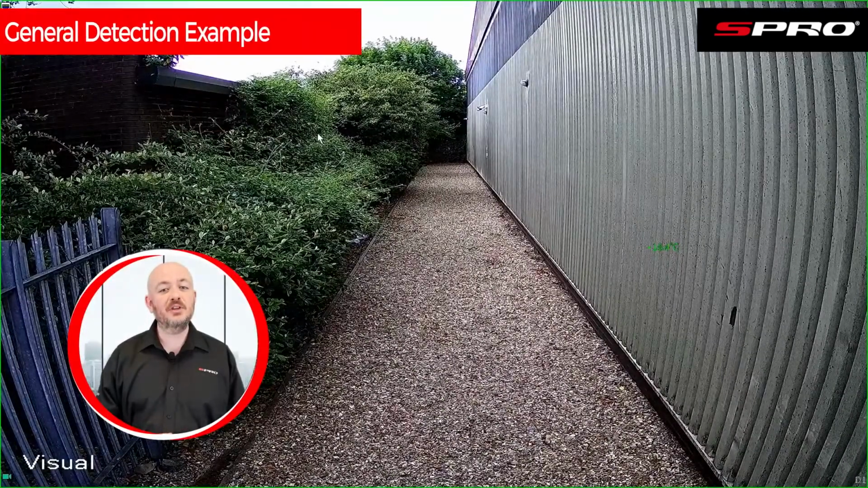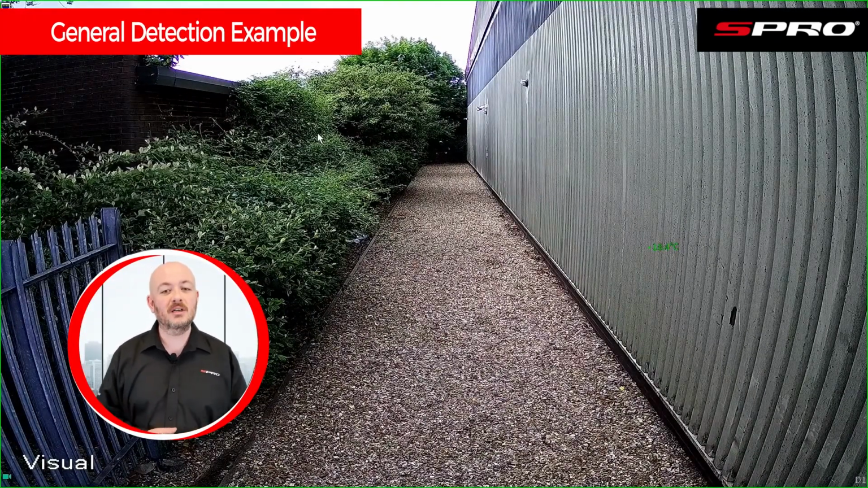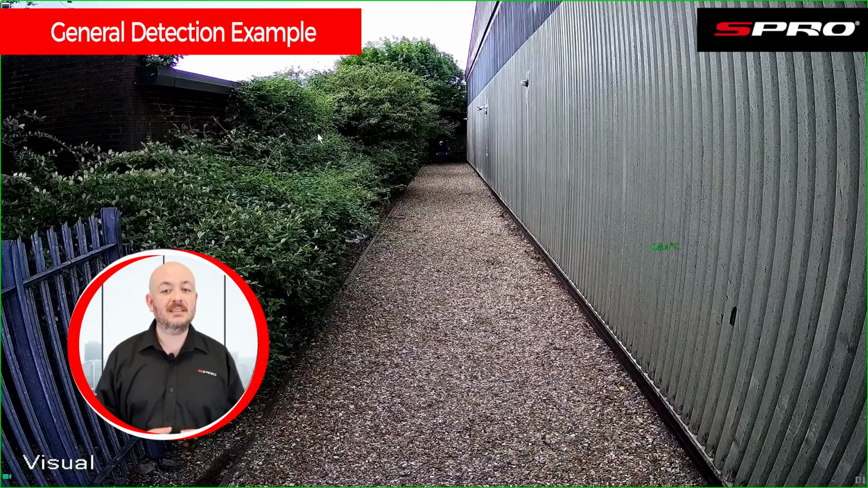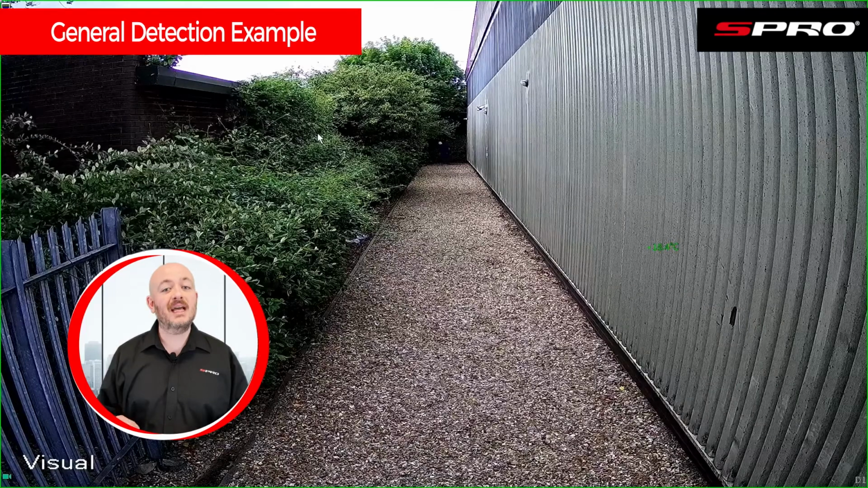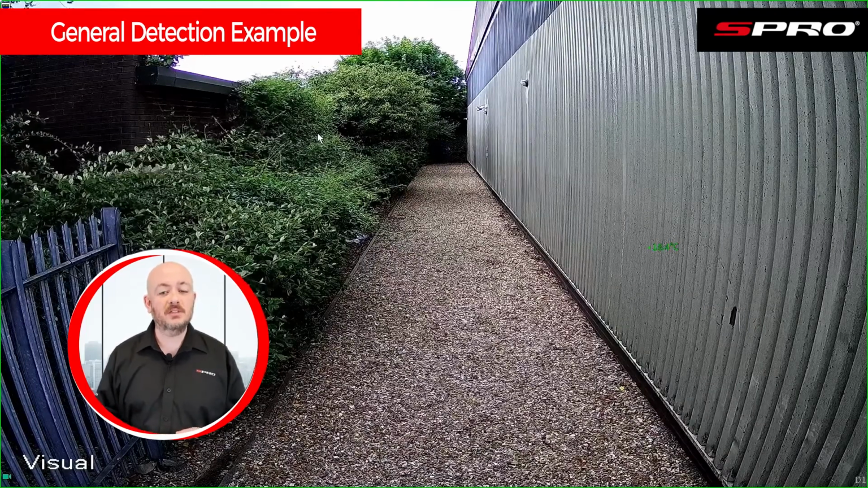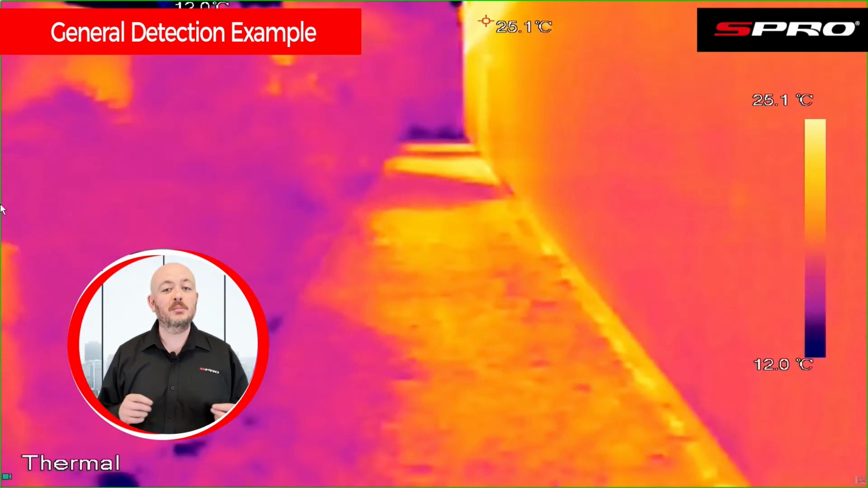In this standard view of the scene, the target is just about visible if you know where to look, but could easily go undetected. Whilst it isn't impossible to see the target, bear in mind just how difficult it is as we switch over to the thermal view. In stark contrast to the previous view, it's clear just how easy it is to detect the target in this environment with the thermal view.